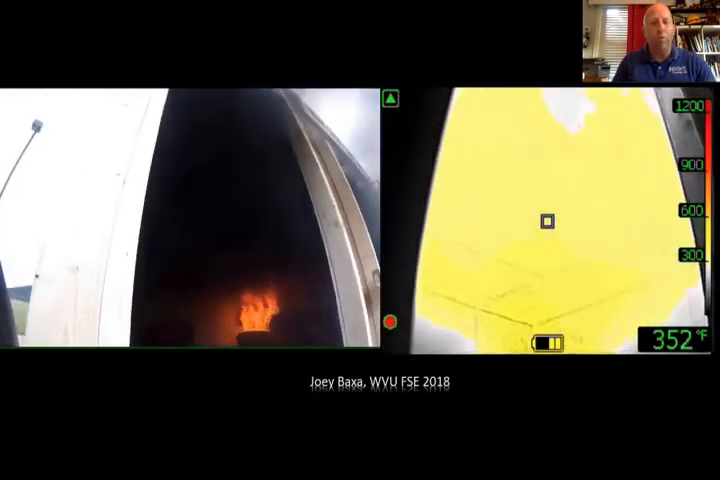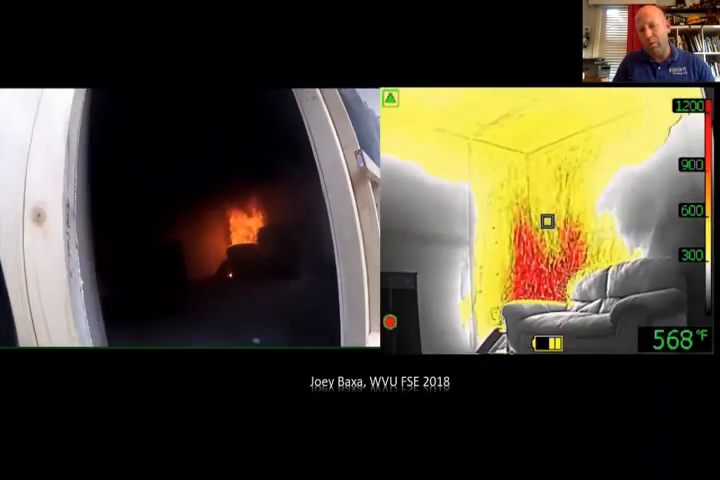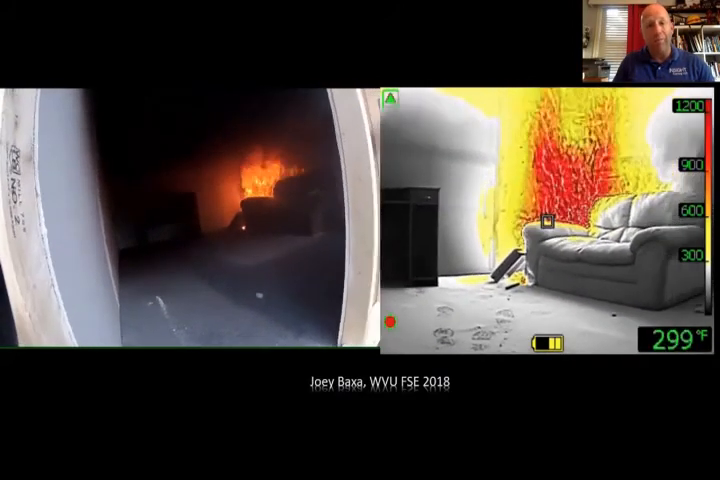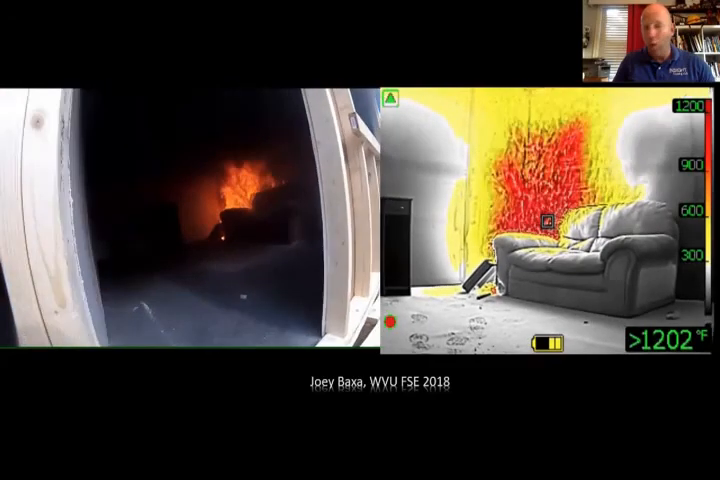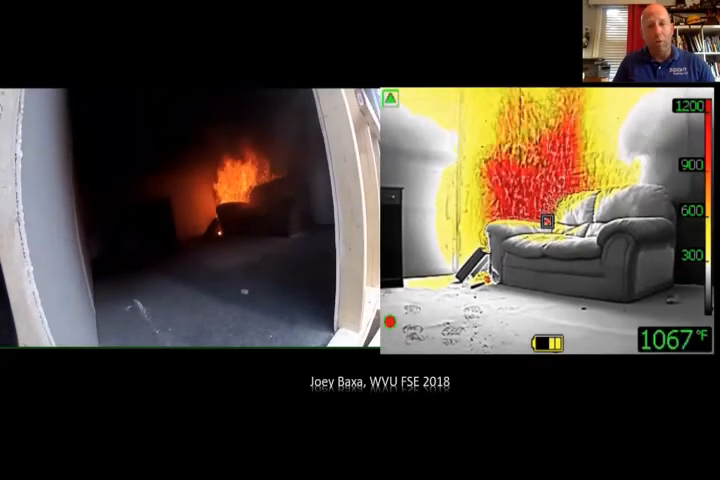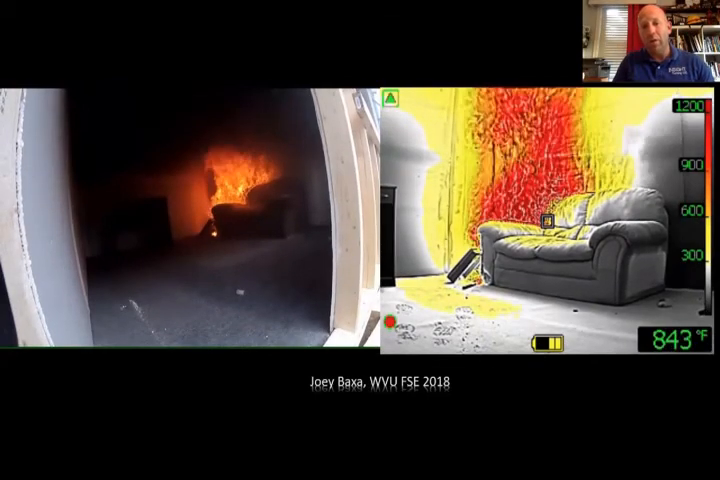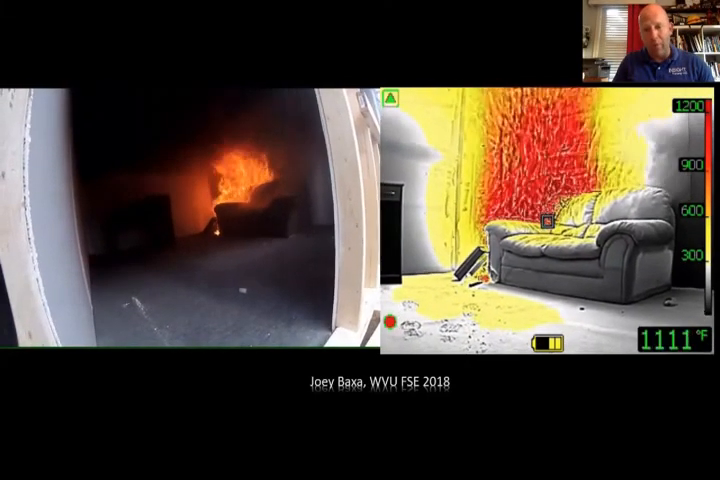I was never taught to cool furniture. This is why you want to cool it, because what's happening to that couch? It's off gassing. Is that a good thing? No. Everybody told me don't crawl past fire. Nobody told me don't crawl past superheated fuels or heat. Notice that yellow dog pee looking stuff heading your way.